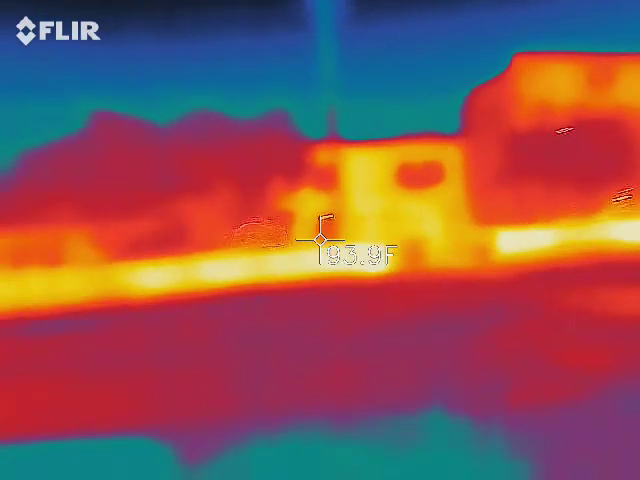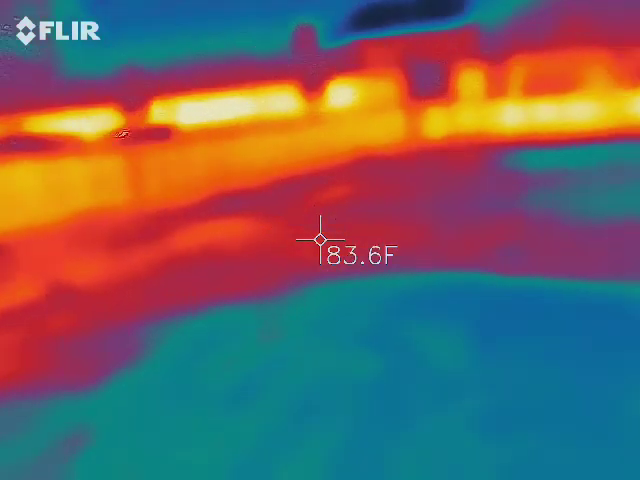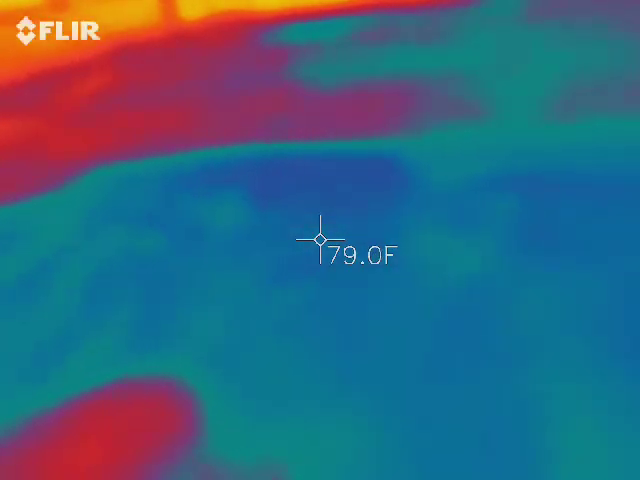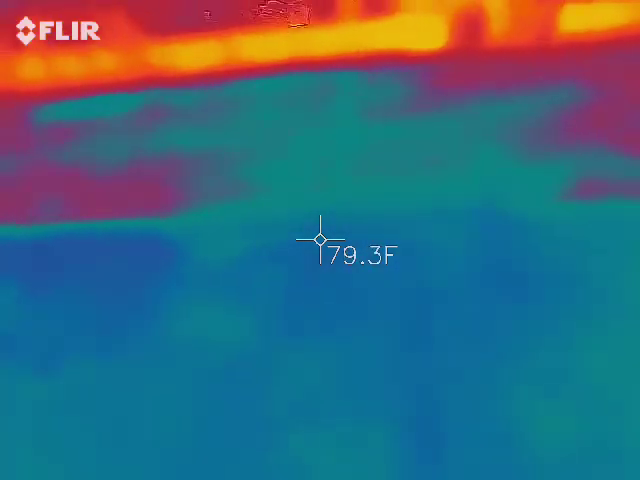What's great about this laser is that it can help us define things. So if you're like, oh, it's super cool over here, and she gets a little chill, you can say, alright, we're around the same temperature. Because that's going to pick up what's on the ground.